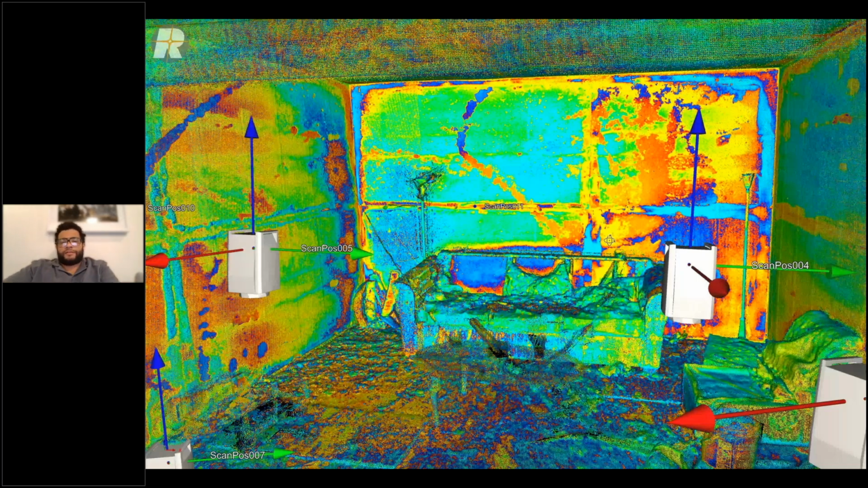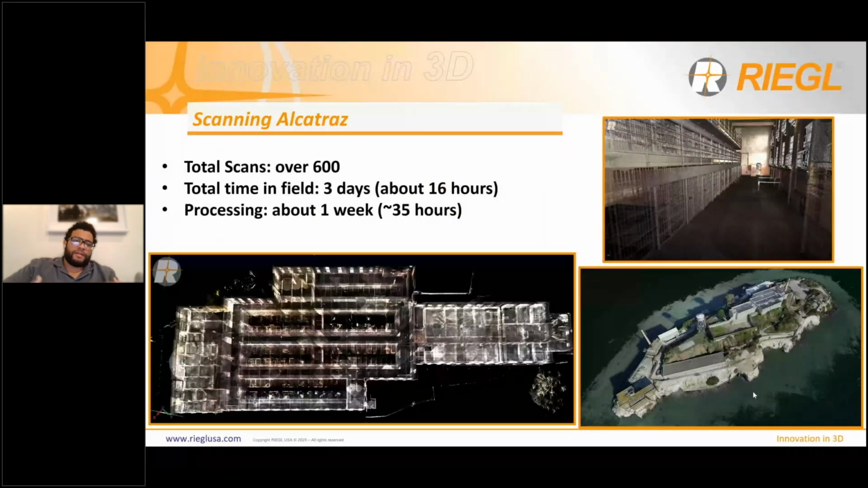So talking about Alcatraz, this is one of the largest projects I had the opportunity to work on. I was able to sleep on the island in one of the jail cells for the 2 nights I was working there, which is 3 days. We scanned in about 16 work hours, over 600 scans inside the main jailhouse with the 600i.